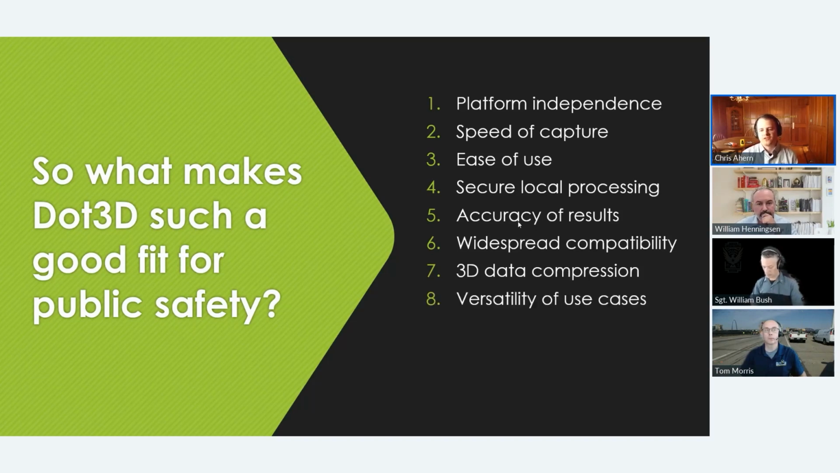8th, we have versatility of use cases. So this is just pointing out that it can be helpful for a quick scan of a small crime scene. We've been utilized just for scanning a body alone, or for scanning an entire multi-story home. So it's kind of that whole wide range that this can work very well, whether it's a standalone or whether it's filling in gaps and getting more detail to augment a larger scale scanning solution.